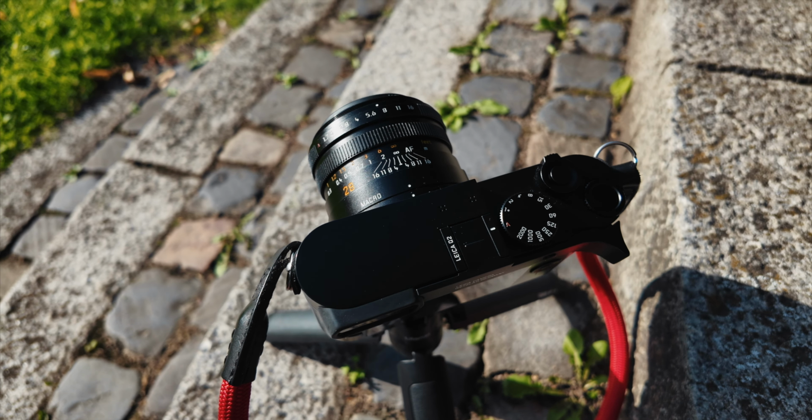Okay, so we're done with the first location. I'm going to try to look for another vantage point. I like the way this place looks actually. I think this particular area is quite nice, and that one is quite nice as well. So if we could get a medium shot and also a wide shot.